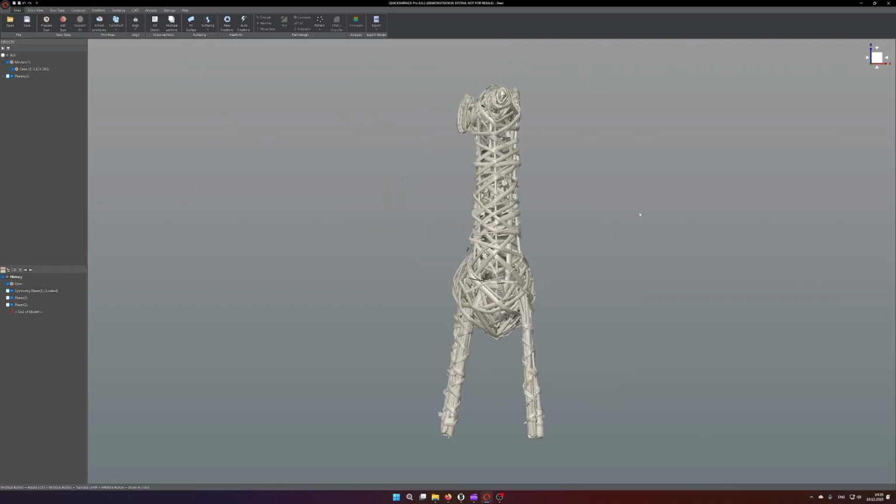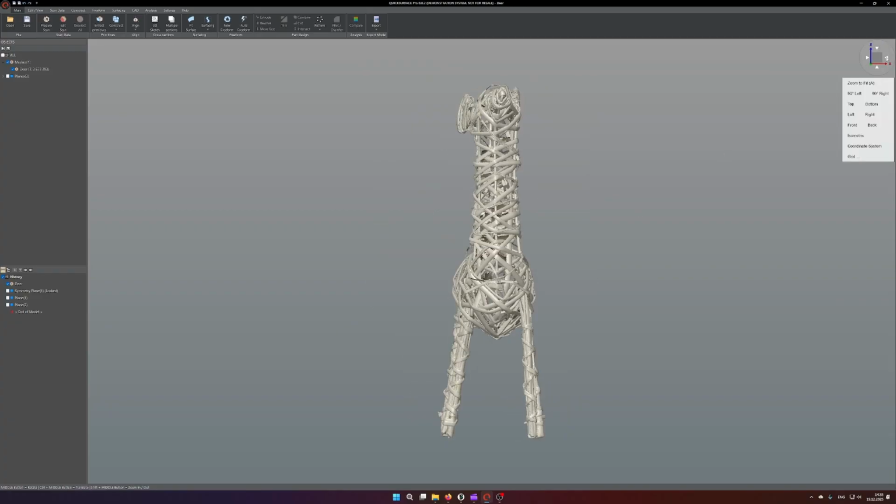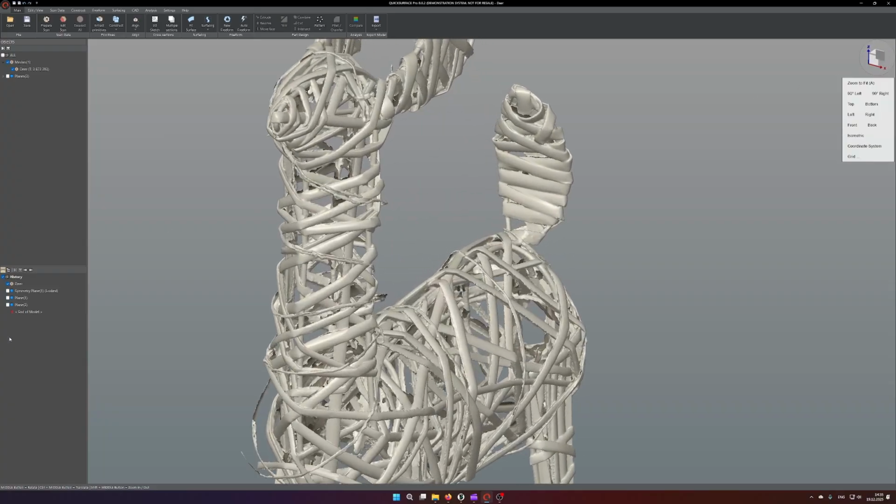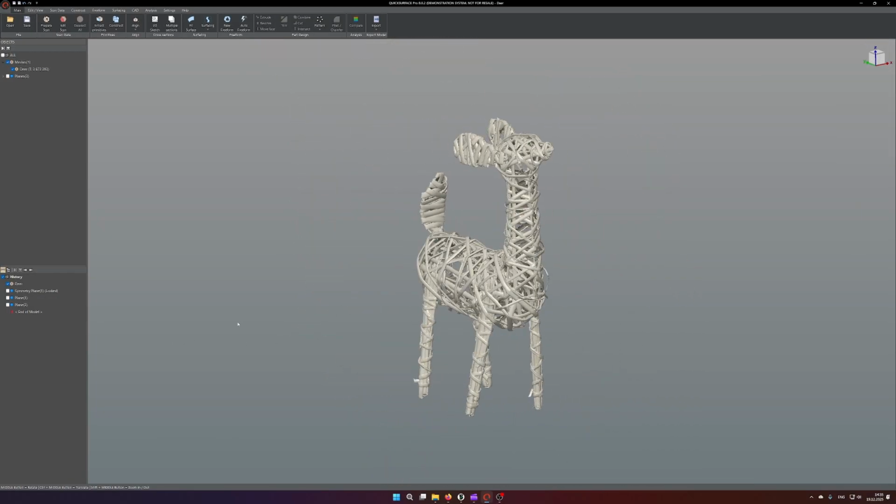So as you can see, our mesh is now aligned to the coordinate system, and this is looking great. And generally speaking, the scan is looking quite fine for this kind of hard wooden wrapping, or how is it called in English? In German it would be Flechtwerk.